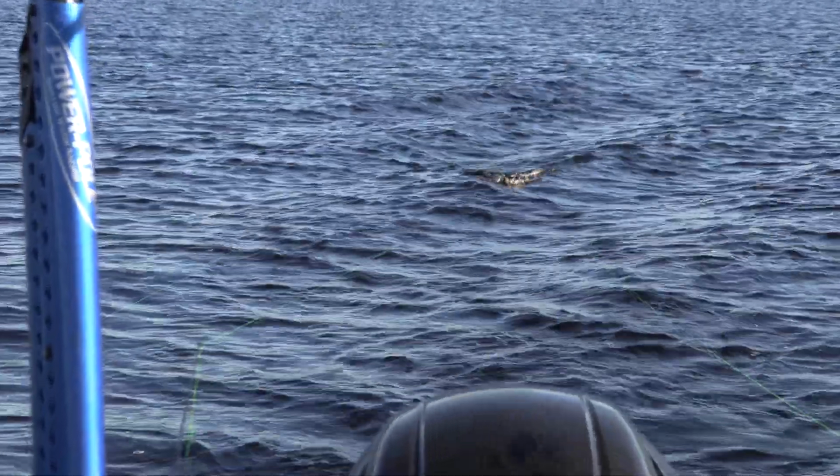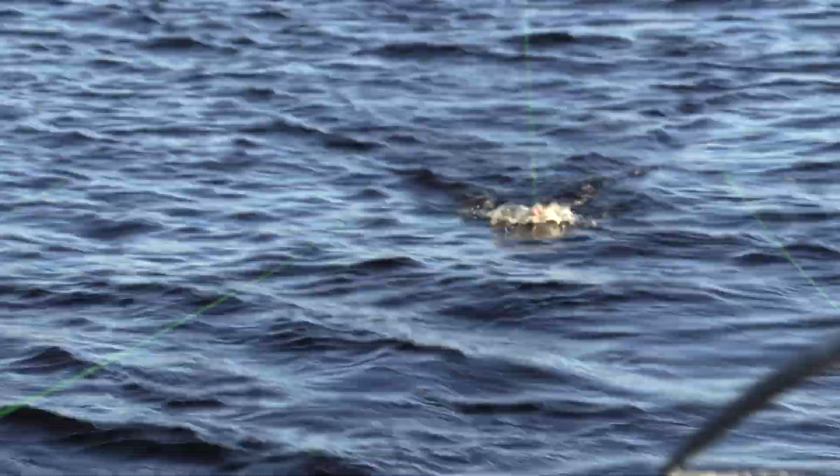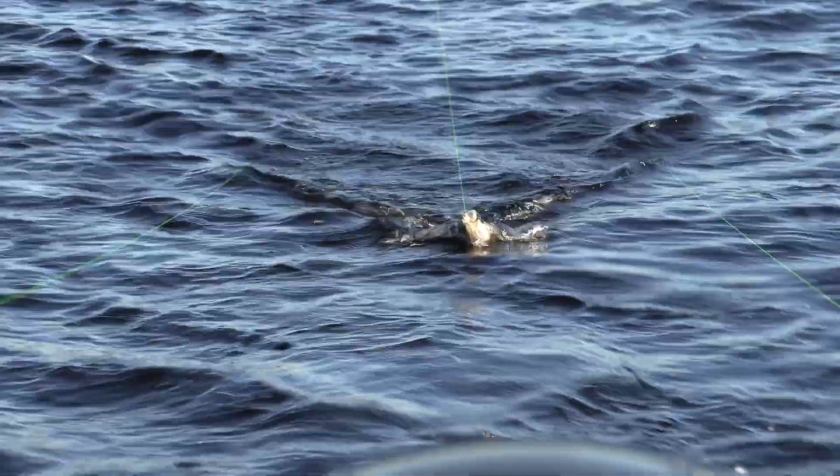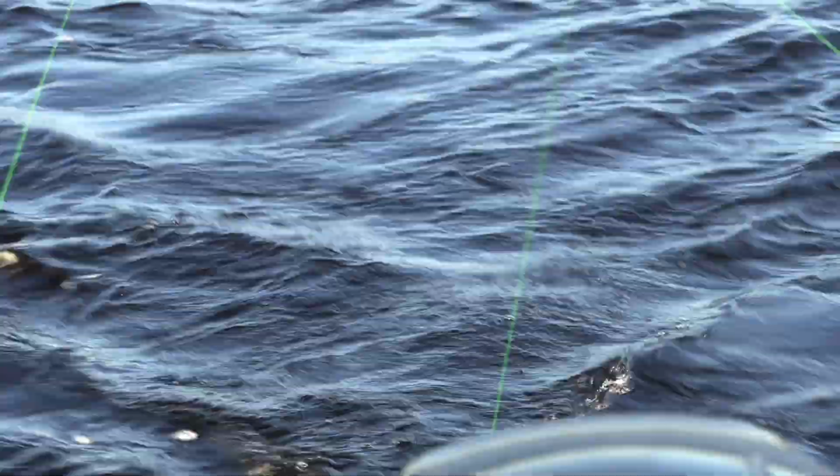I couldn't get him around the outside. I hope I can keep him in this lane. And there's what we're talking about. You can see the high vis lines on there. He's bringing them right to me. Look at that water color. Oh, that's awesome. We got him.